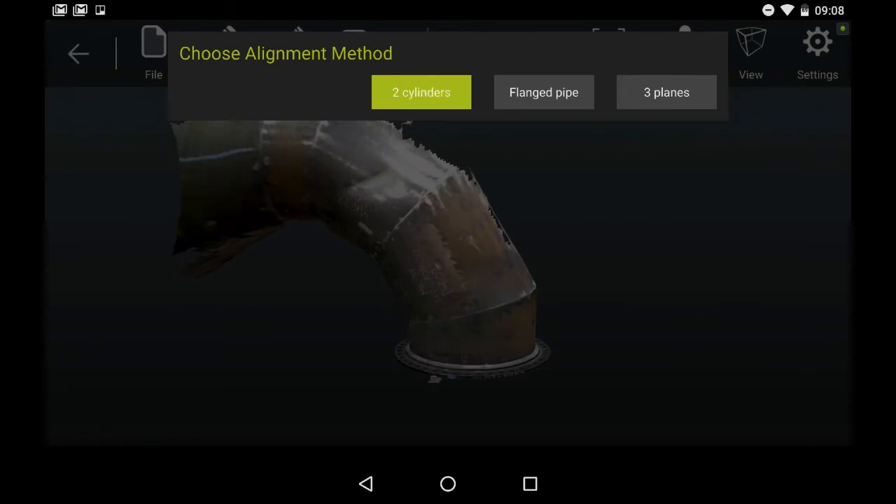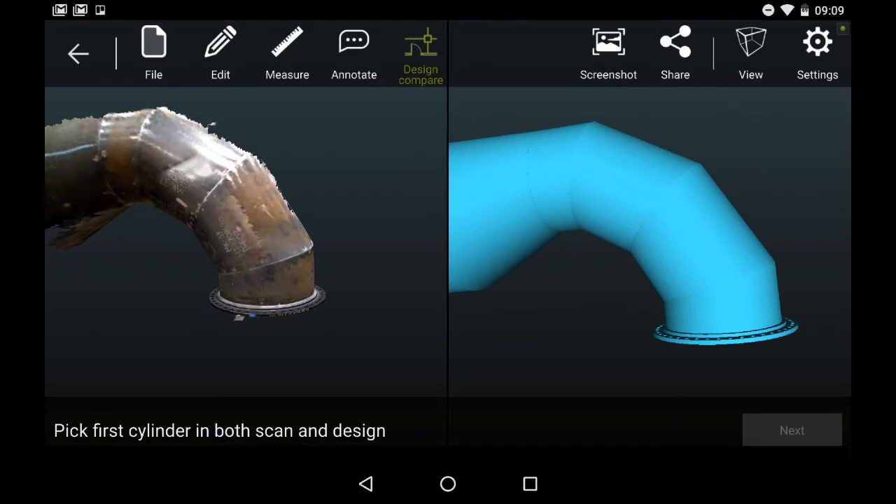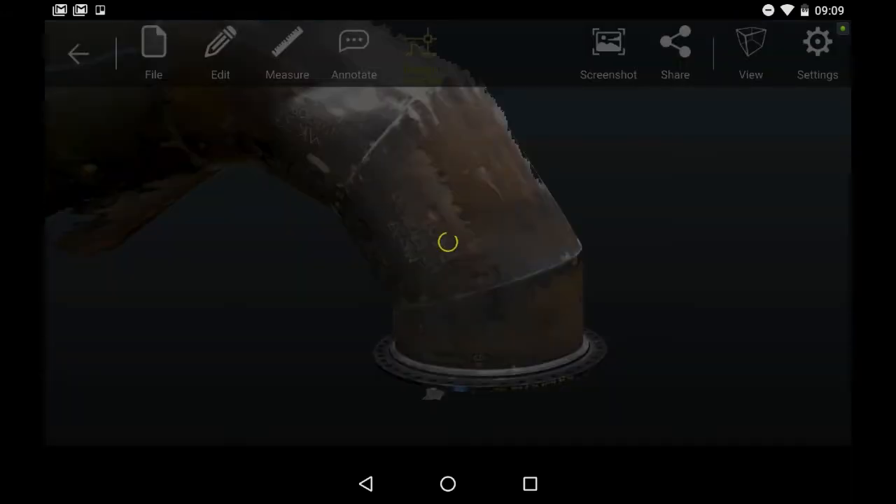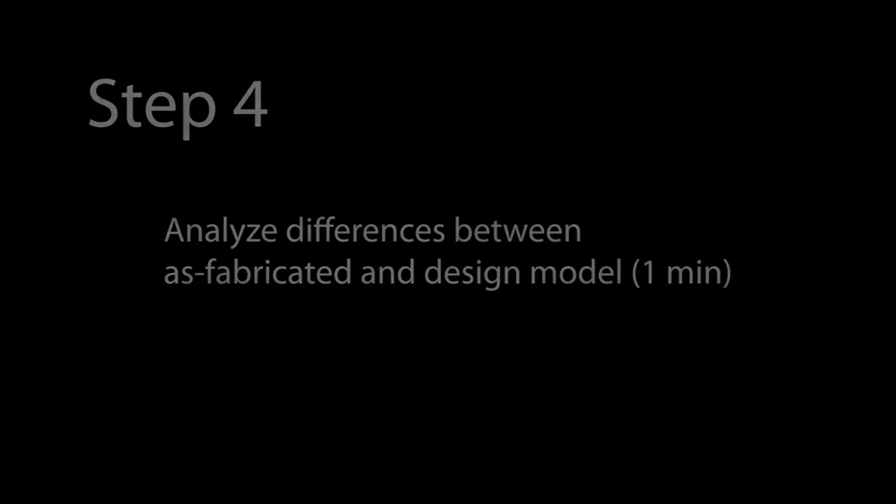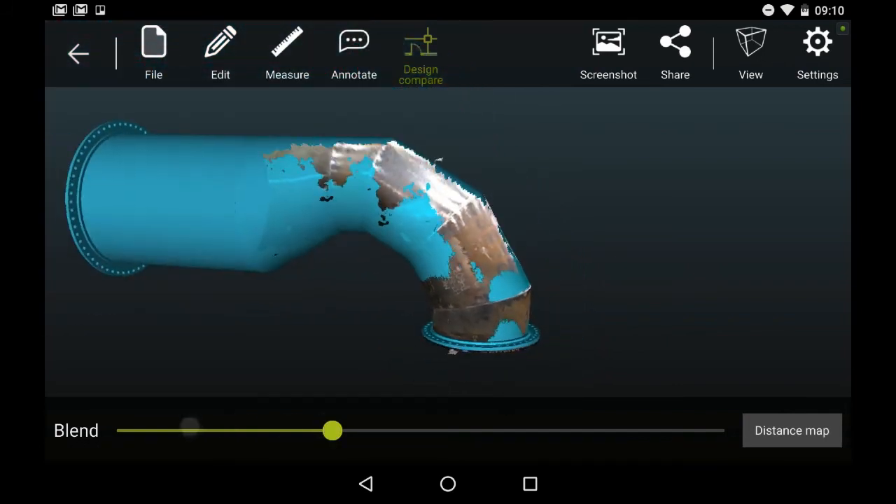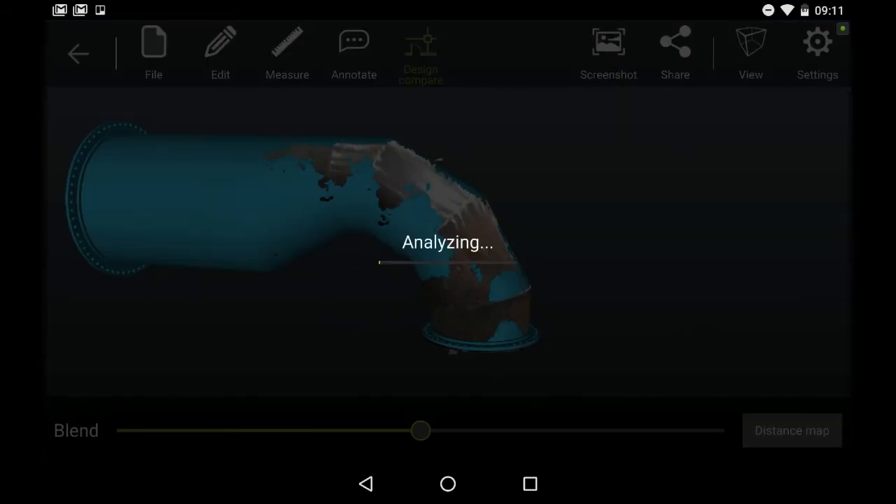We're going to use the two-cylinder alignment tool here. We have several alignment tools. So we pick corresponding points on the spool in both the CAD and the point cloud, and the software does the alignment based on this. We can see the point cloud and the CAD are aligned. If we move the slider bar to the left, we'll just see the point cloud. If we move it all to the right, we'll see the CAD, and in the middle we get both.